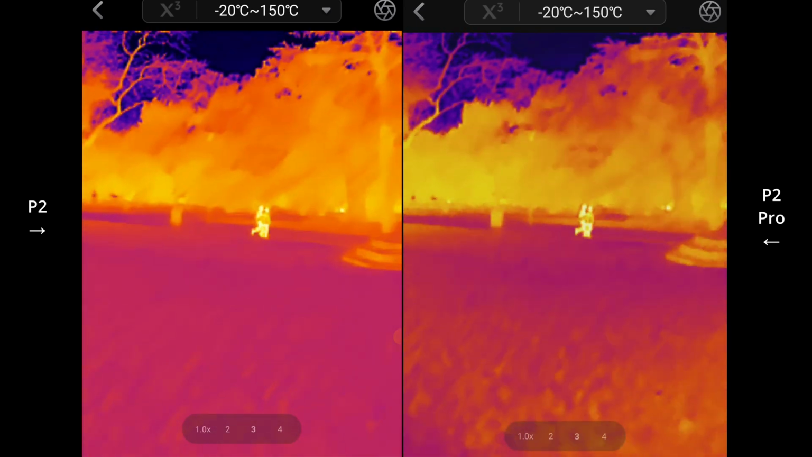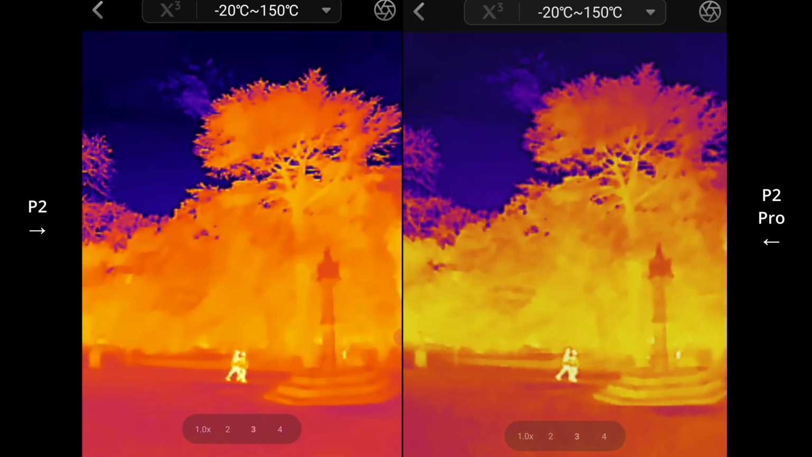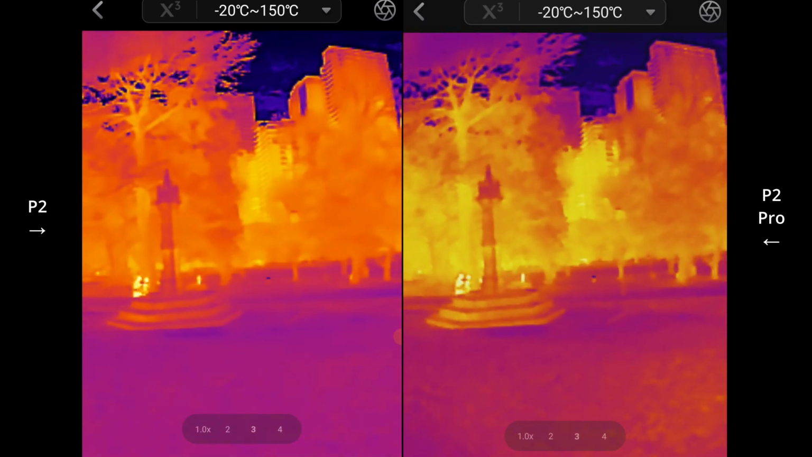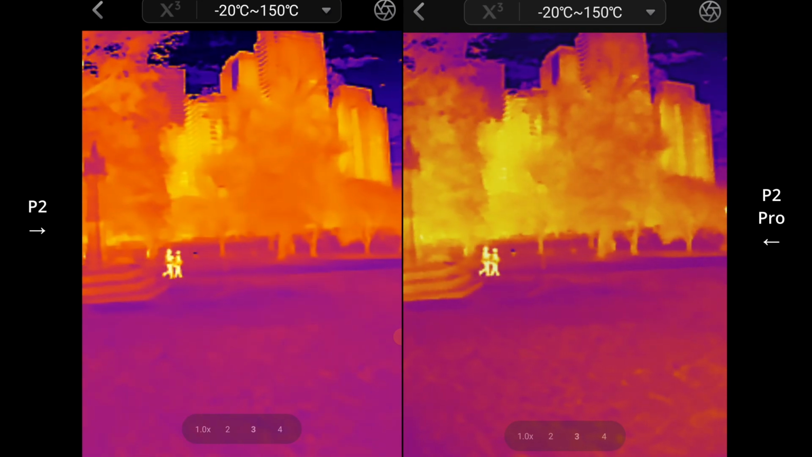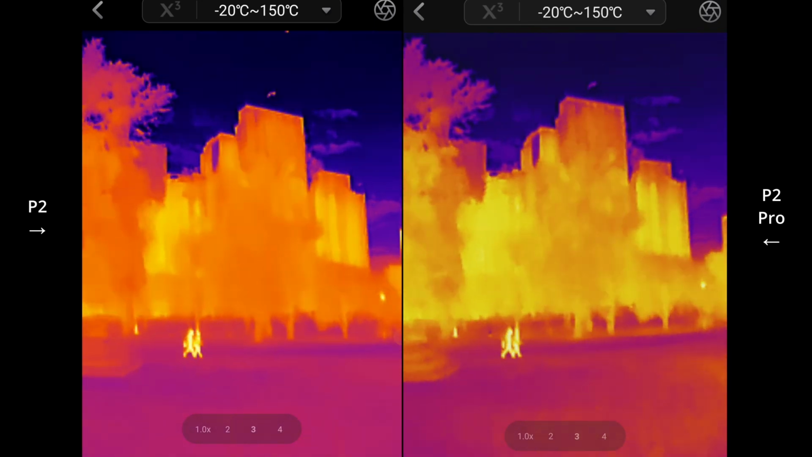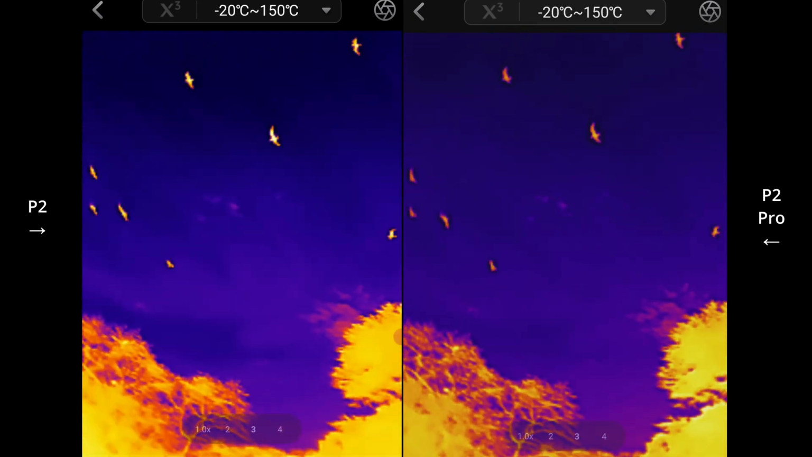From a distance, all the trees kind of just blend in. Look like there's one color. You can spot people, someone behind the tree, all the way in the center there. Oh look, got some birds.